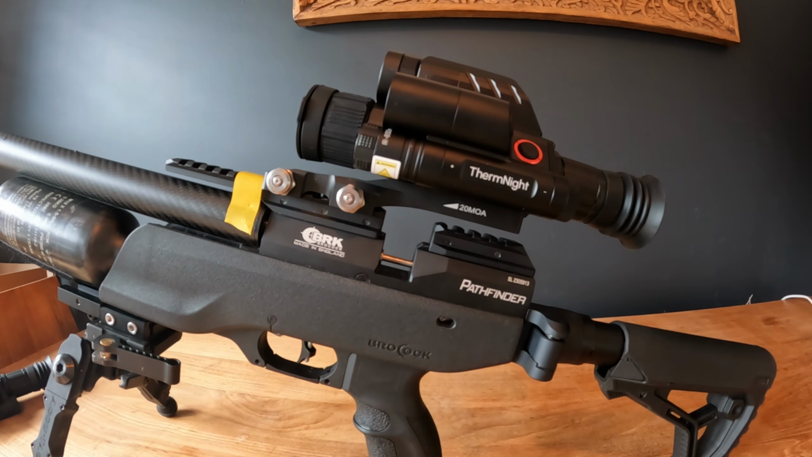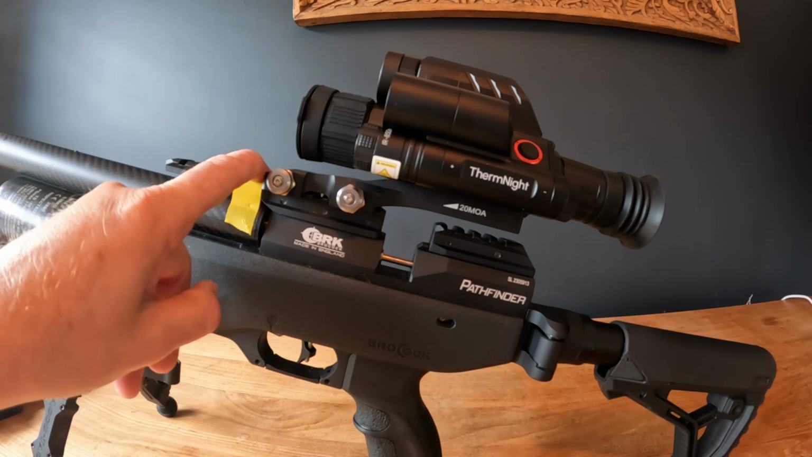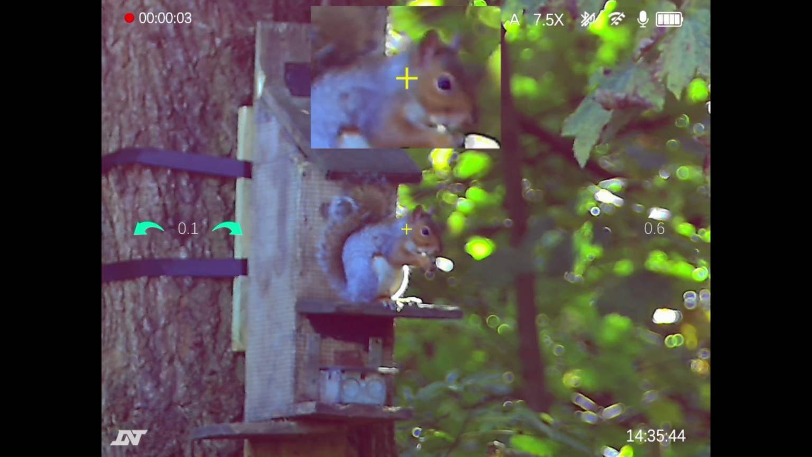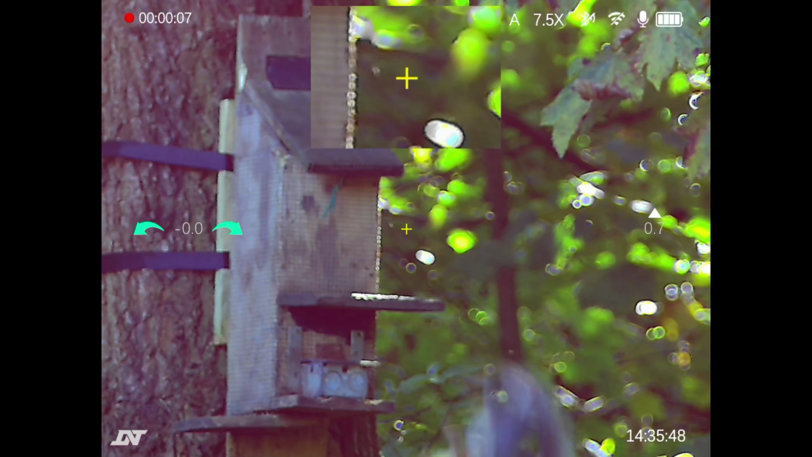There we go, 2 minutes and it's done. I've put a little bit of sticky tape on here as well, just to make sure that the mount is in the same place as the old 3-12 Zulus scope, and then we'll see what the difference is when I'm zeroing it in. As I was shooting the targets and zeroing the scope in, look what tipped up.